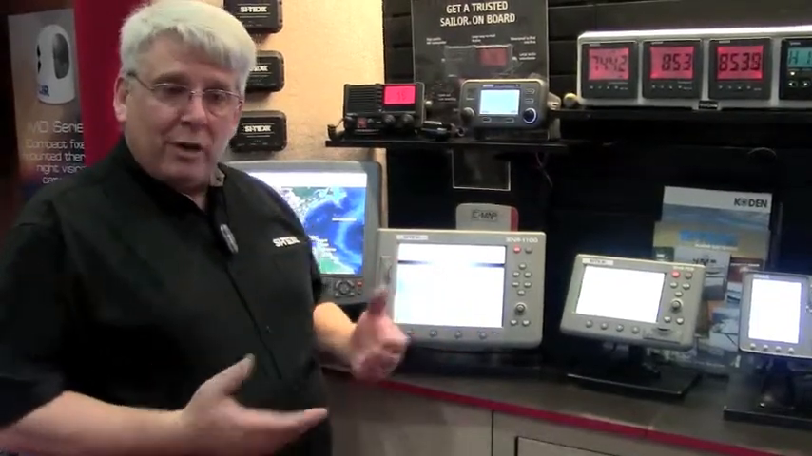All their CMAP plotters now will be coming with a CMAP Max wide card, so you don't have to make the choice of, well, I bought the plotter, now I got to go out and buy a cartridge for it as well. The cartridges will all come packaged, with a cartridge for the East Coast or a package with a cartridge for the West Coast. Whatever your main area of boating is, that chart will be available in the unit when you purchase it.